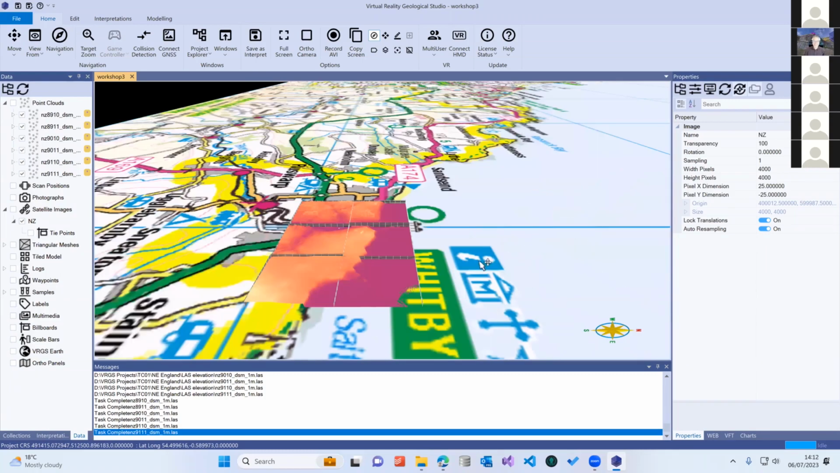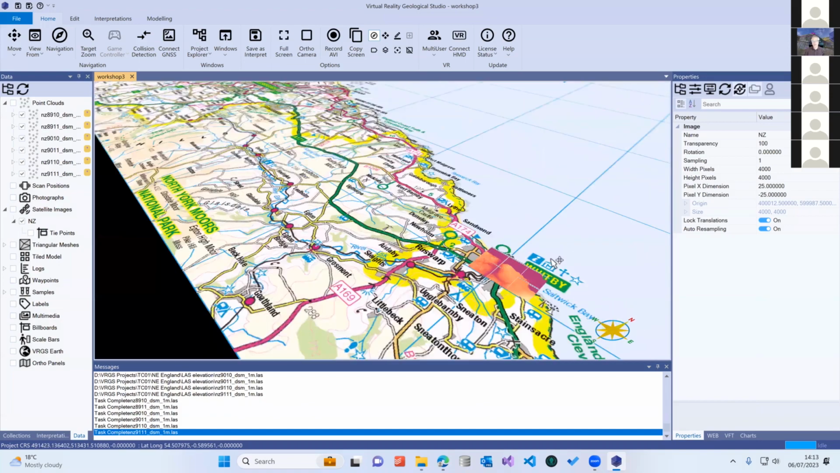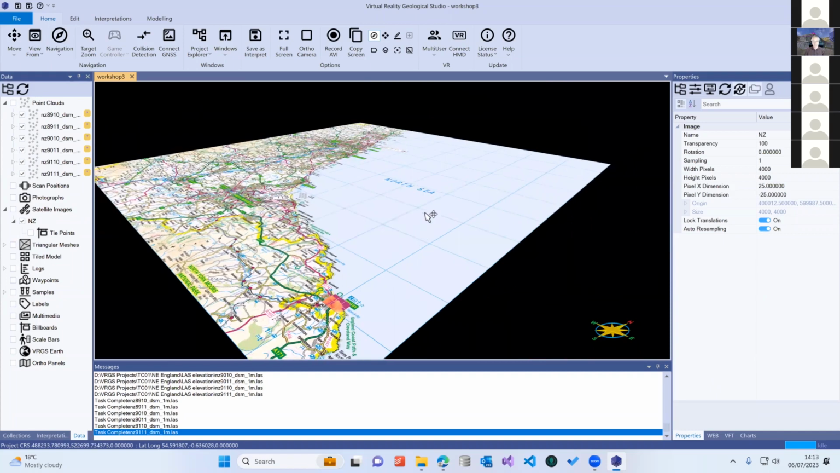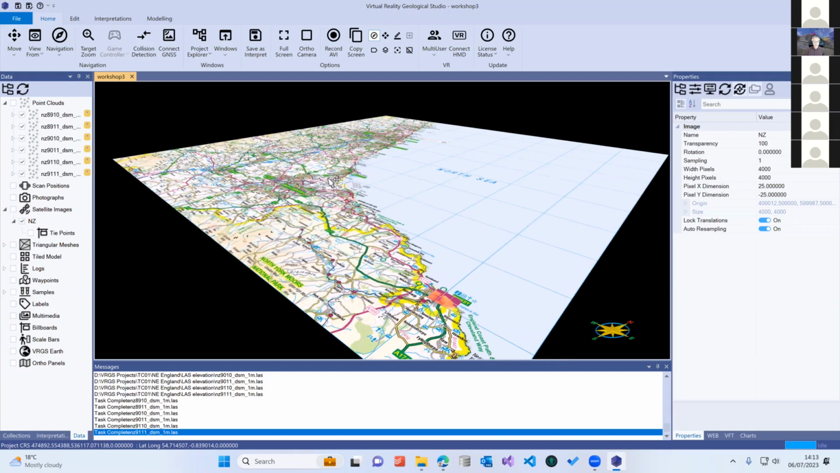Right, let's get back to it. Now we can see we have our GeoTIFF imported into the project, and it's correctly georeferenced, so that's come in the correct place. When we've got data like this and we've got our coordinate system set, there's a couple of things that we can do to first of all check that our coordinate system is right.